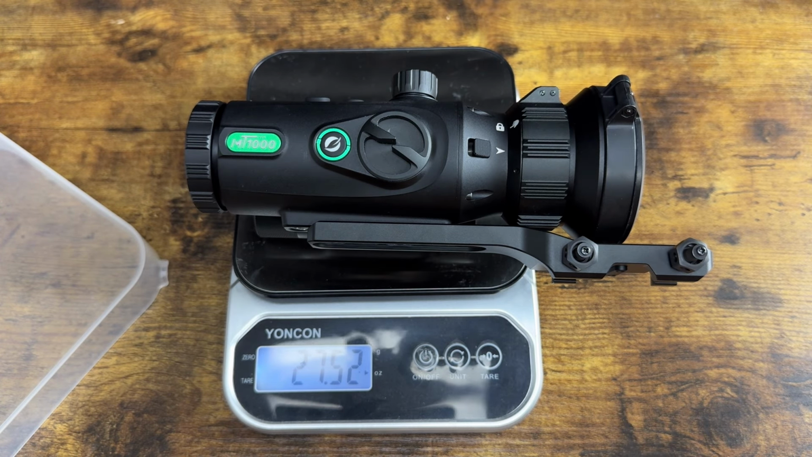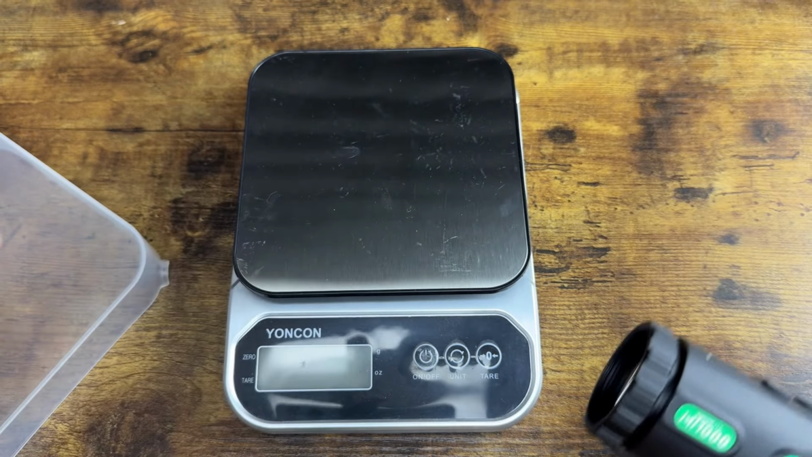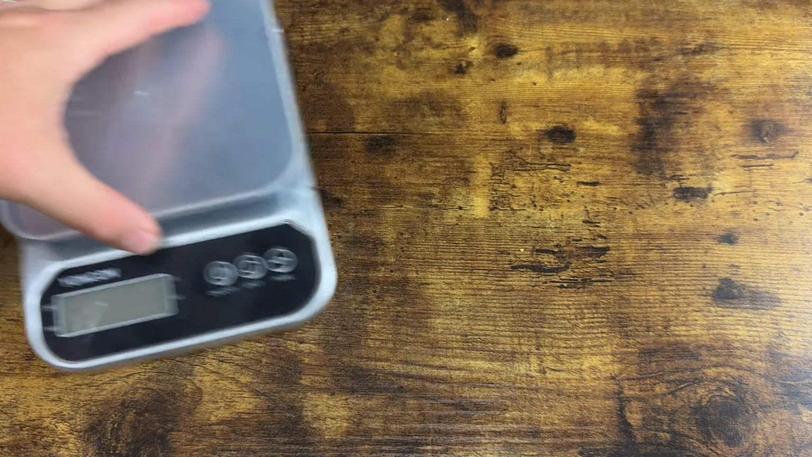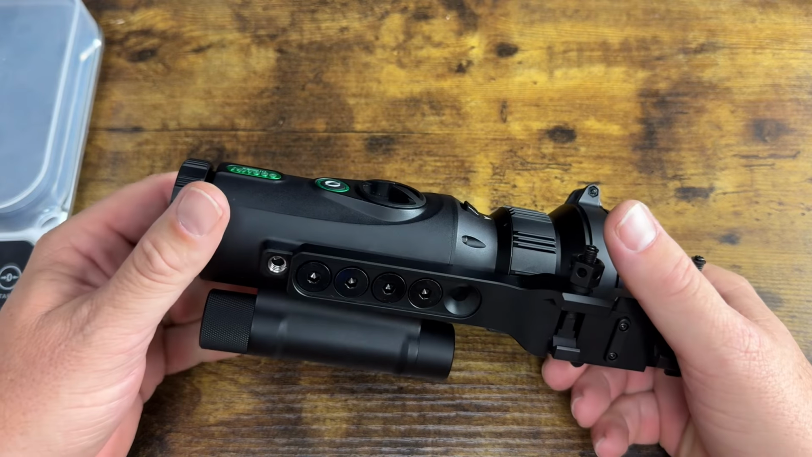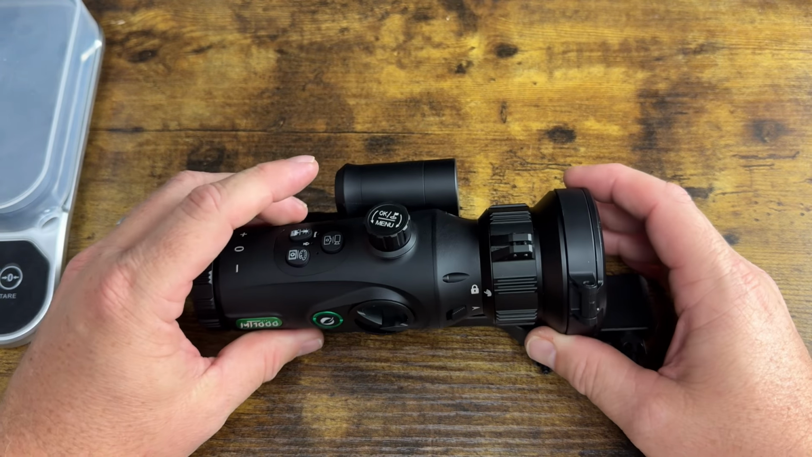All right, 27.52 ounces. So take that into account. You're going to be adding that weight to your rifle. I don't think that's too god awful. But yeah, let's go mount it to a rifle.